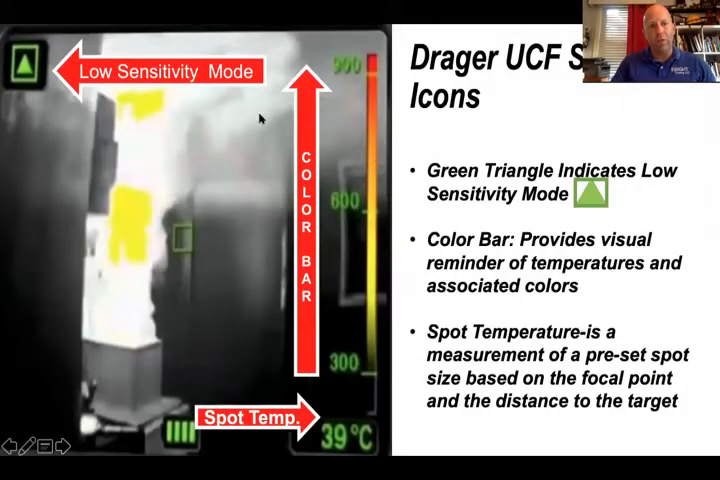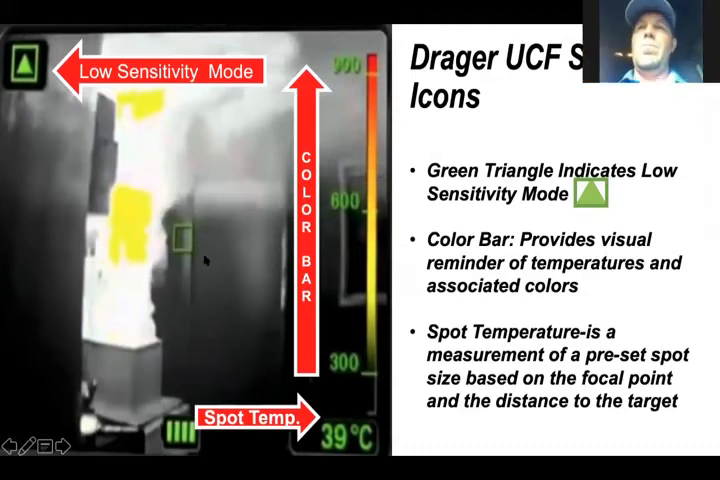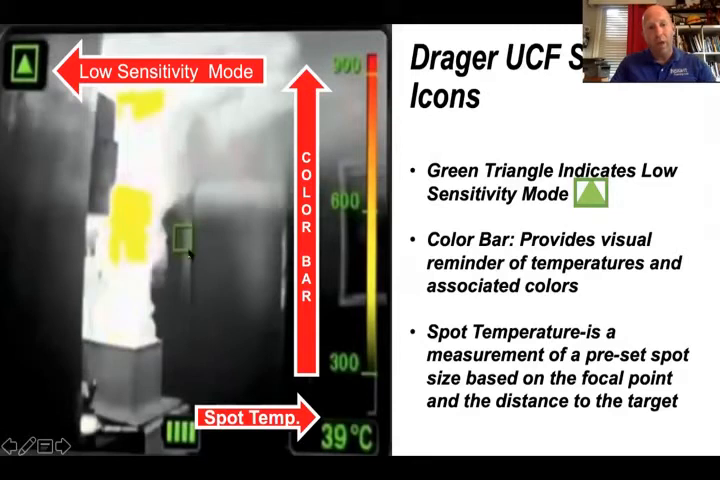Here's your sheet for your Draeger. In the upper left-hand corner, you've got a green triangle, which is telling you it's in low sensitivity mode. You can see the spot temperature measurement, which says it's 39 degrees Celsius. This is why we don't trust the spot temperature, because the spot temperature is a predetermined spot measurement at a predetermined depth. That measurement can vary depending on what you point at and can be way outside of what's actually in that room. As you can see in this room, it's a lot hotter than 39 degrees Celsius.